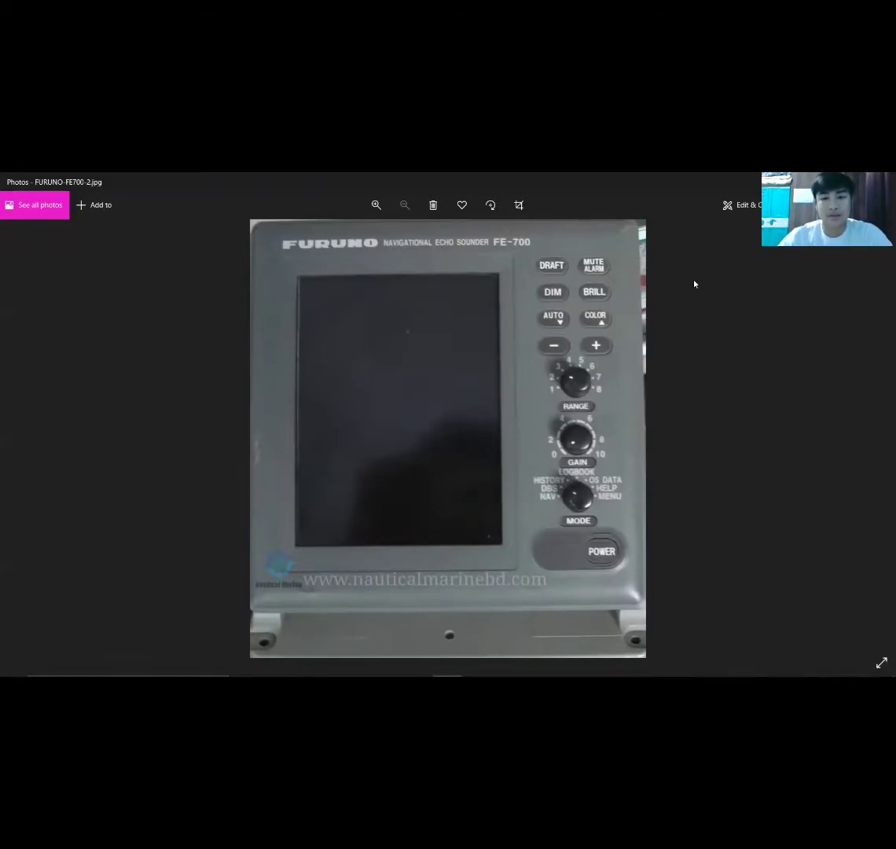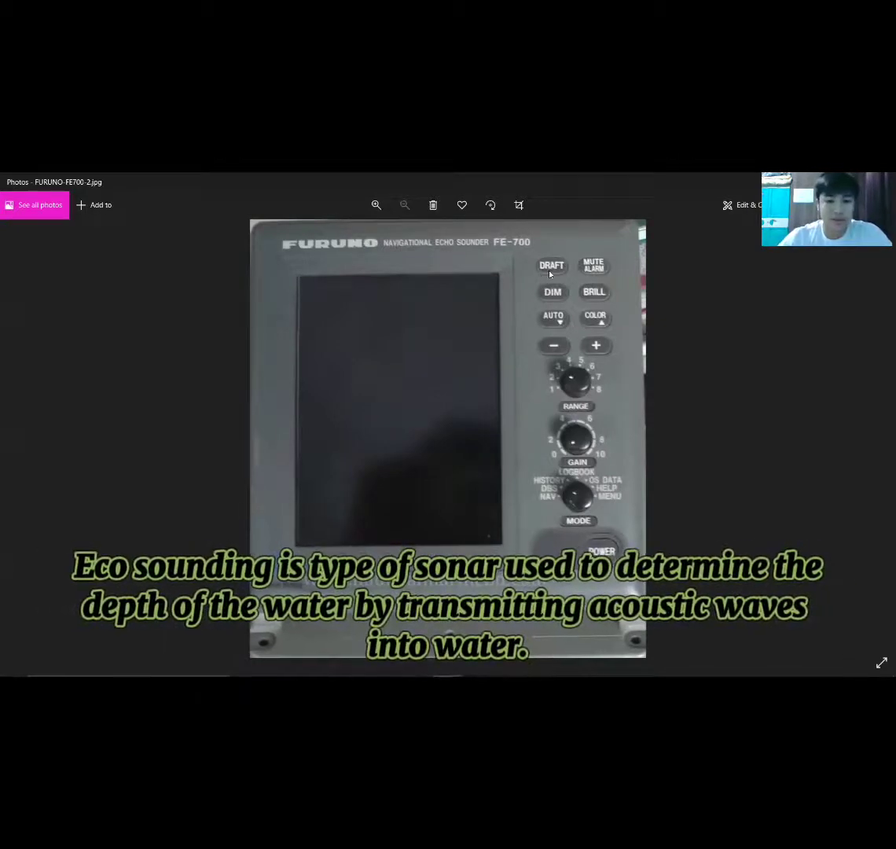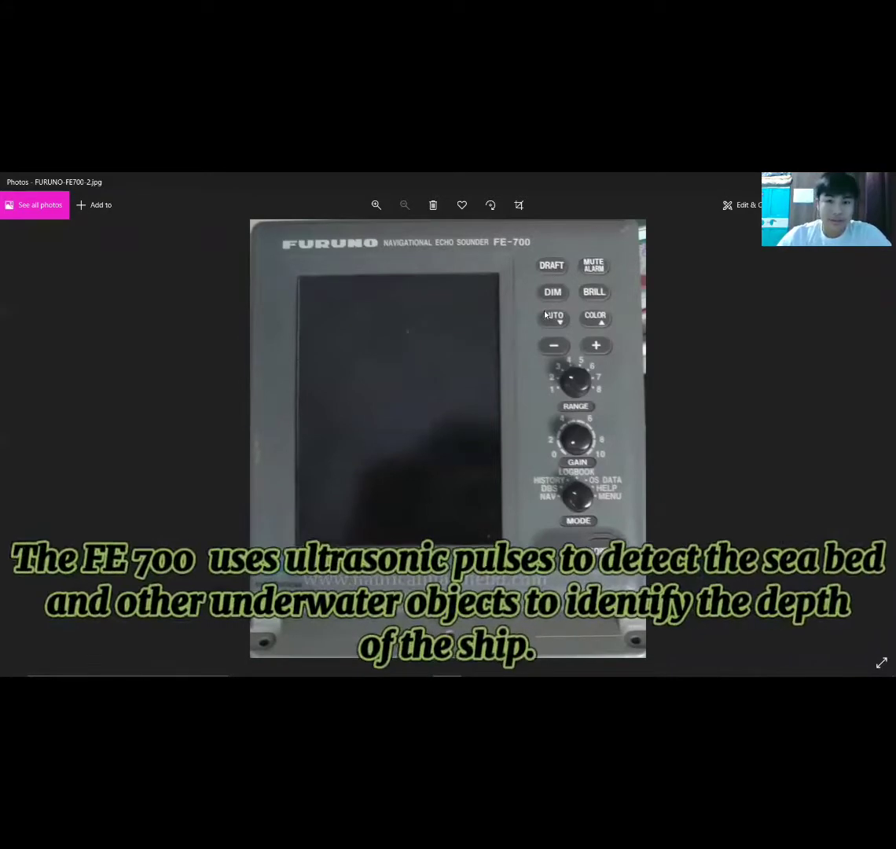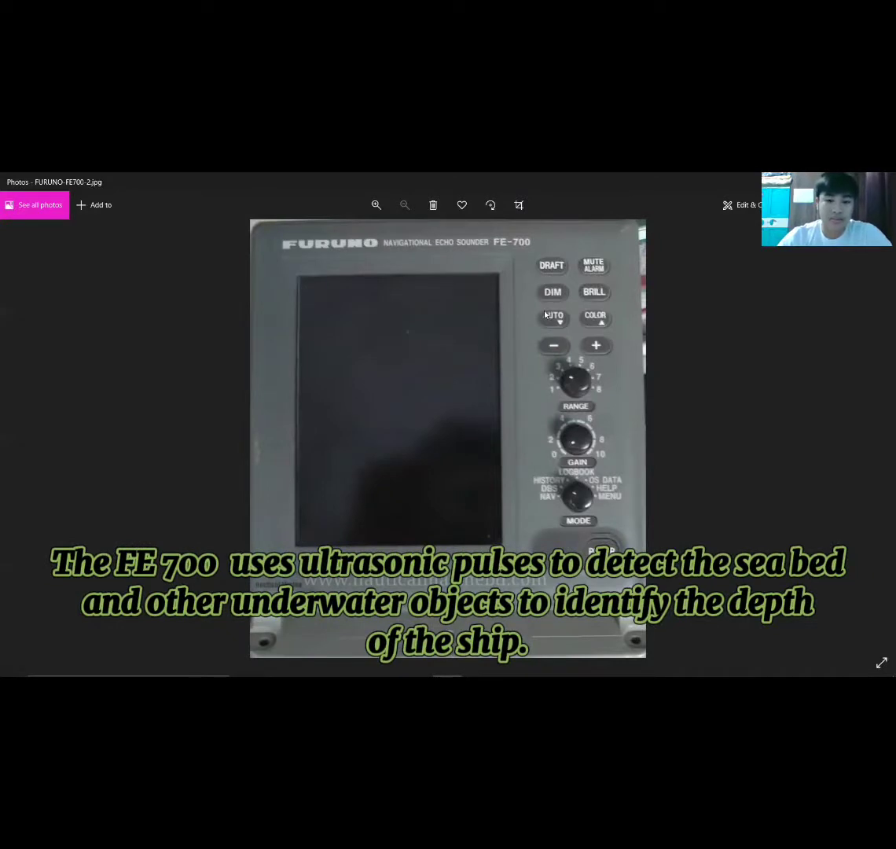In today's video, we will show you how to operate the Furuno Echosounder FE-700. First, what is echosounding? Echosounding is a type of sonar used to determine the depth of the water by transmitting acoustic waves into water. The FE-700 uses ultrasonic pulses to detect the seabed and other underwater objects to identify the depth of the ship.